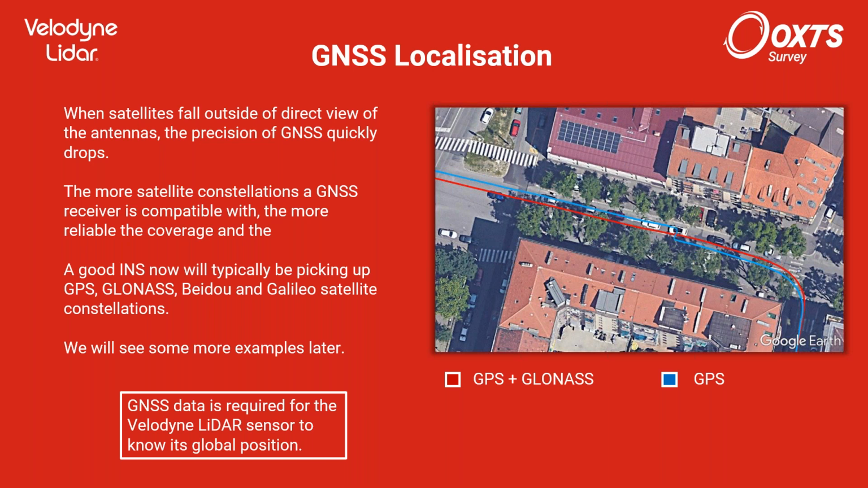Just like with the heading, the IMU is not able to know where it is pointing or where it is. It is only able to measure changes. It is only able to measure accelerations and angular rates. It doesn't have some kind of ground truth, but the GNSS is what is providing that.